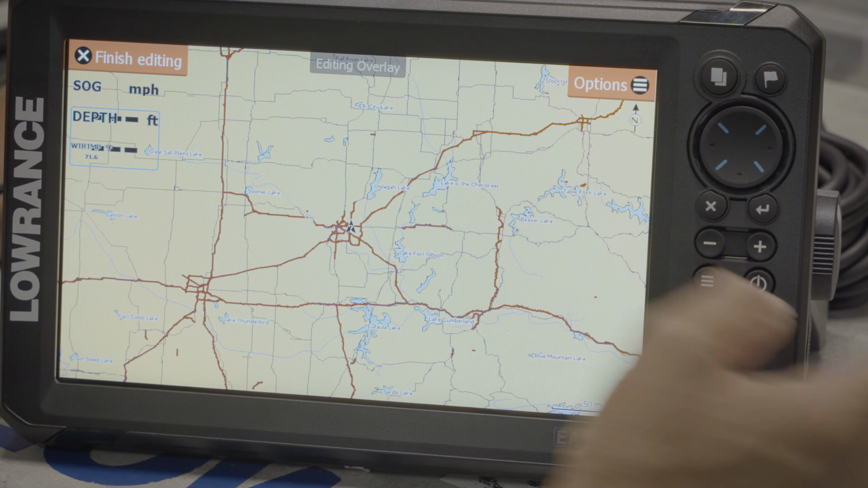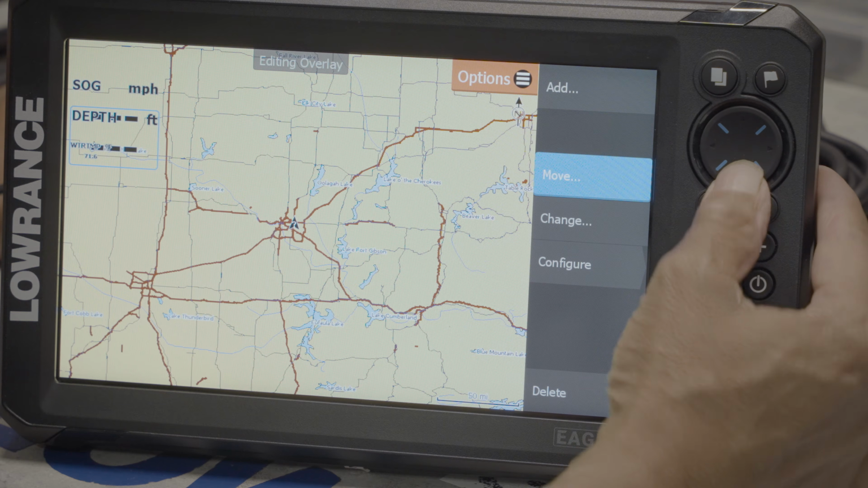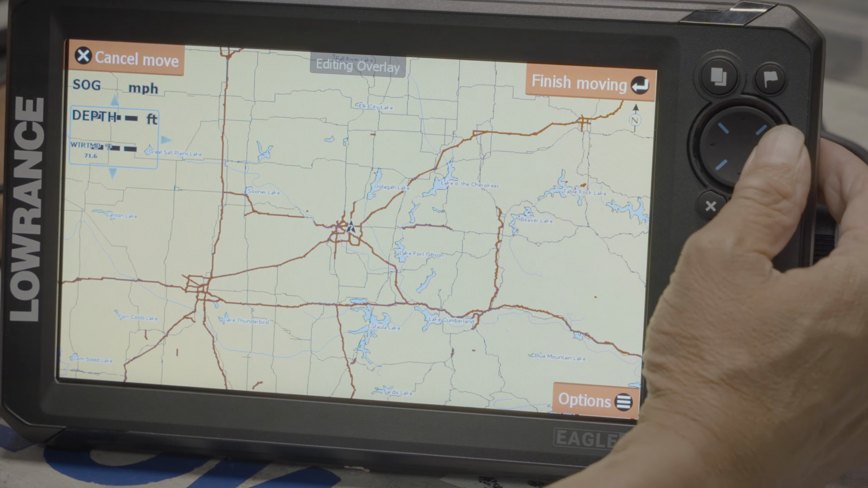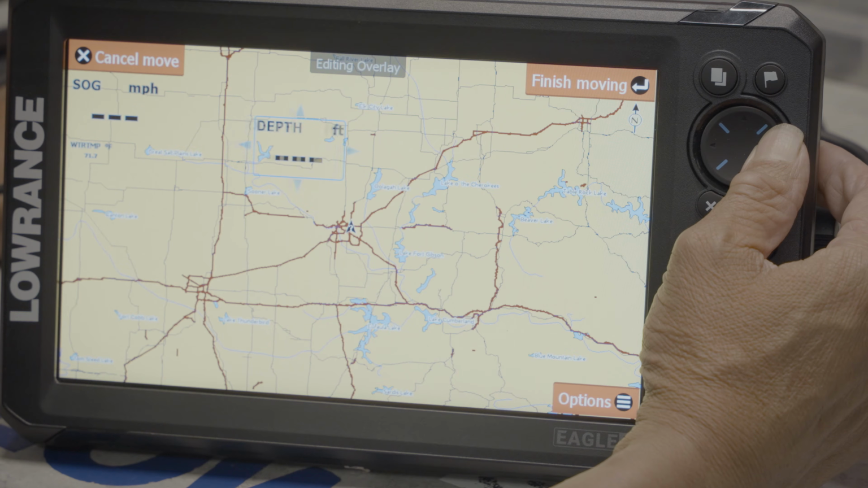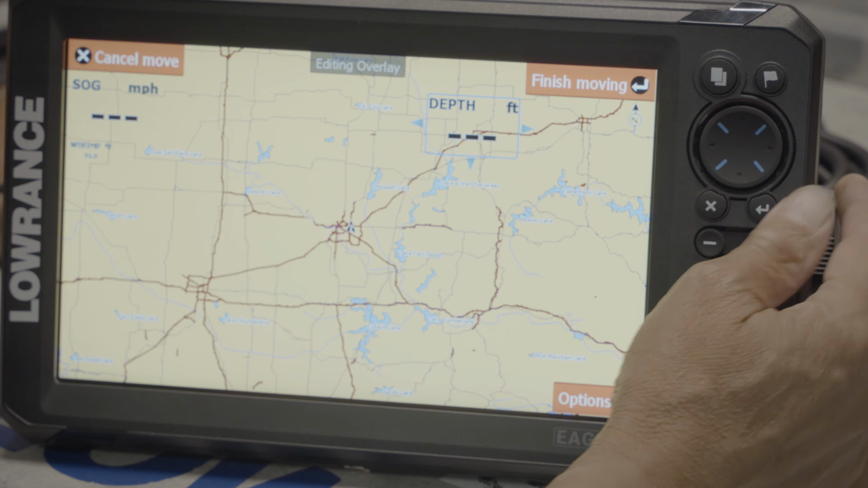I'm going to press the options button, which guides you, and we're going to go to move. It's because we want to get it out of the way. So we press the enter button. We move the depth over to the right, and it's made larger so I can see it.